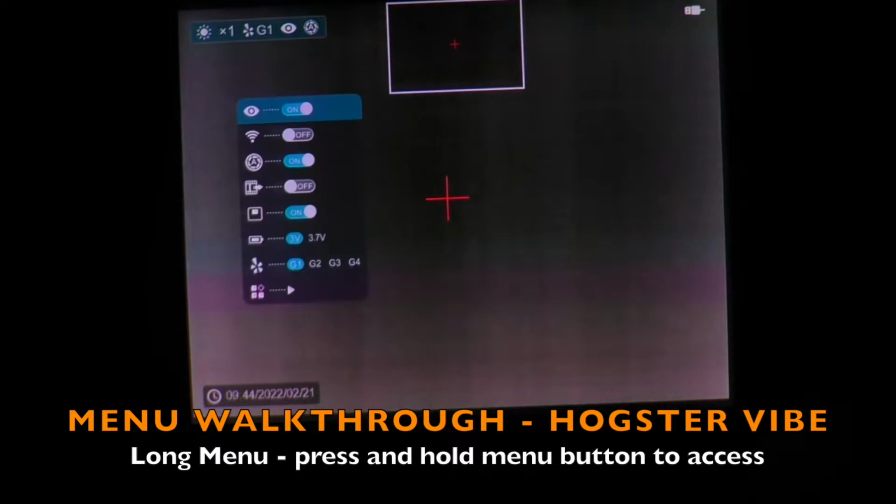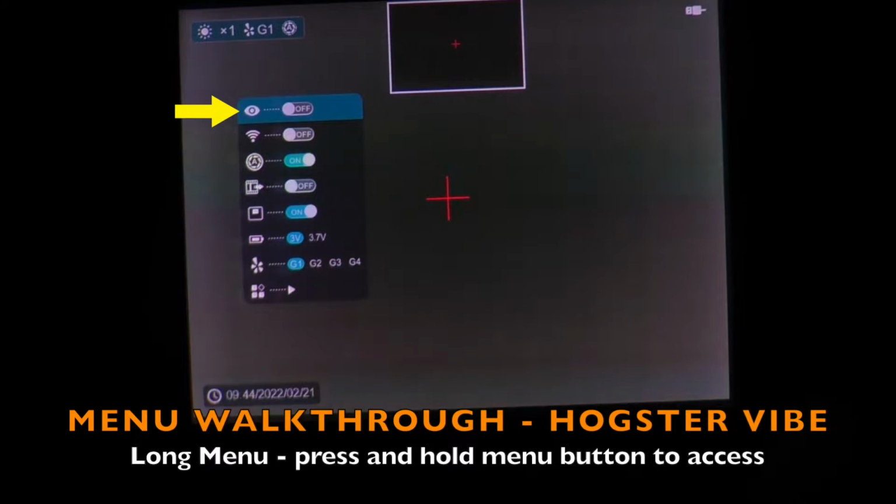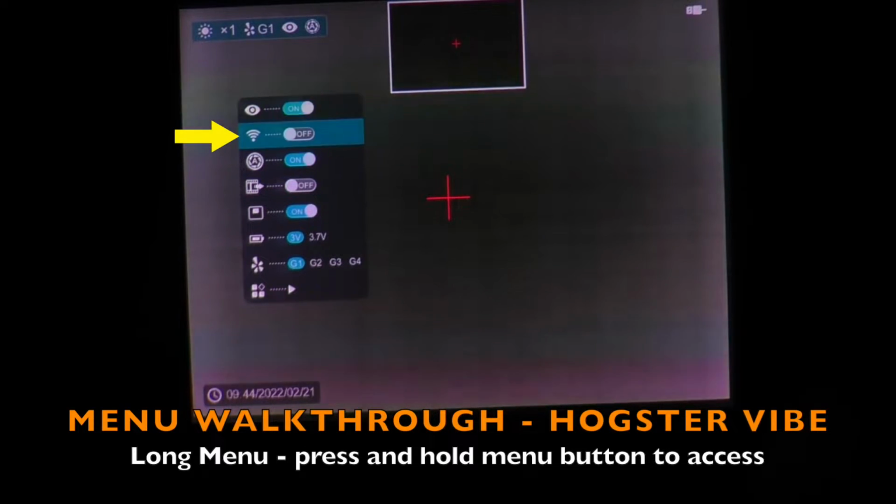Pressing and holding that menu button on top brings up the long menu. The first feature there is the ID mode. You use this for adverse weather conditions such as high humidity or fog to cut through it a little easier. The next one down is Wi-Fi. That's a new addition to the Hogster VIBE. You're able to stream to the app for a phone or a tablet compatible device.